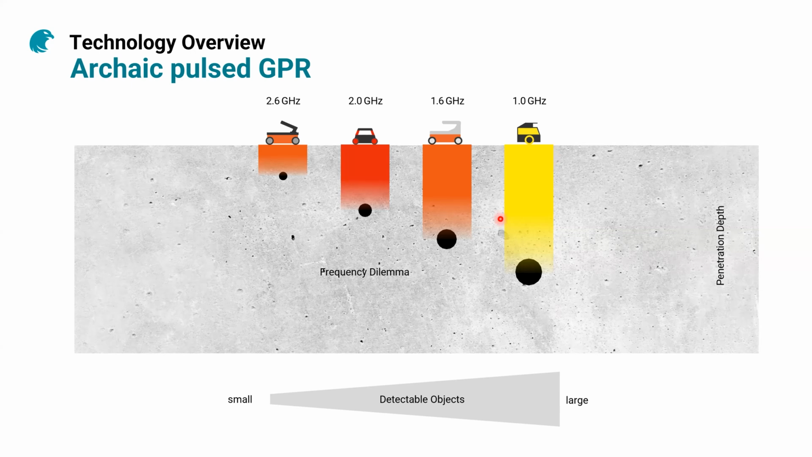On the other hand, when you increase the frequency, you get better resolution, but your depth penetration is limited. So always a customer had to choose between resolution and depth penetration.